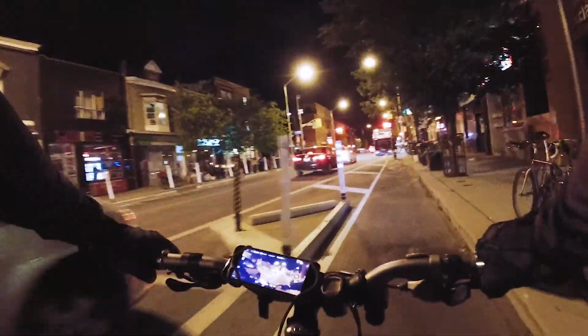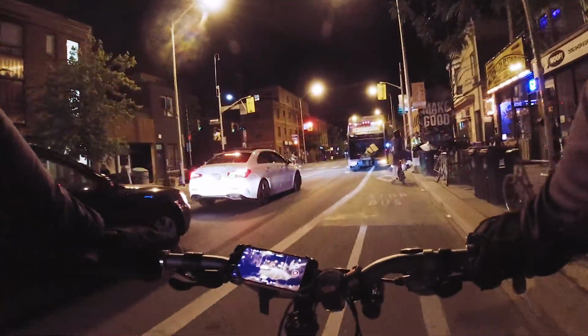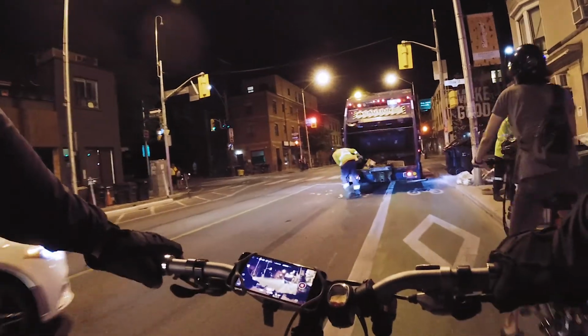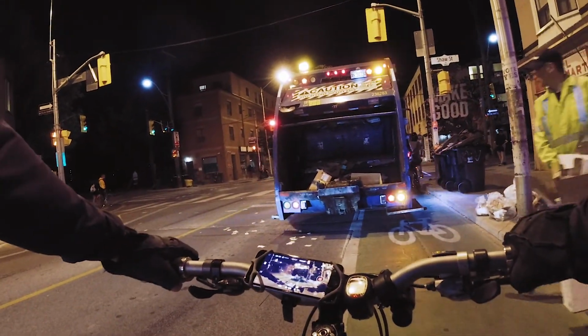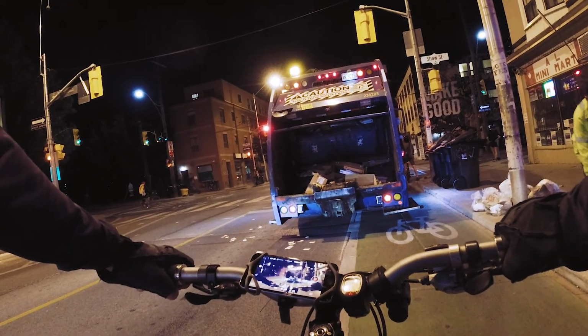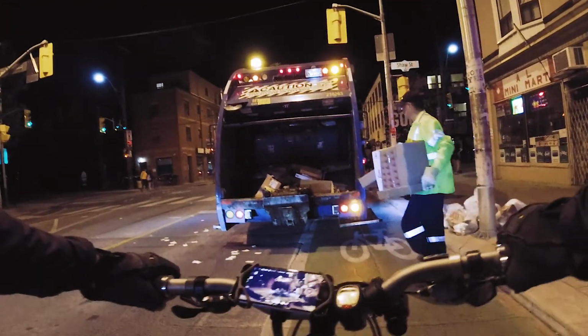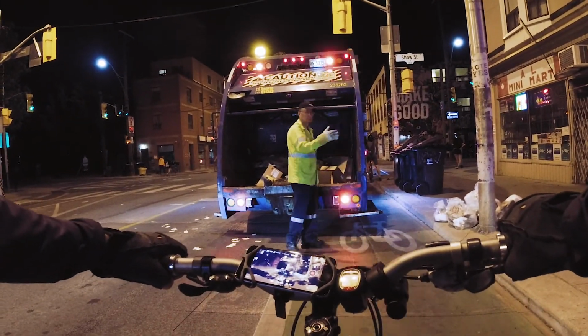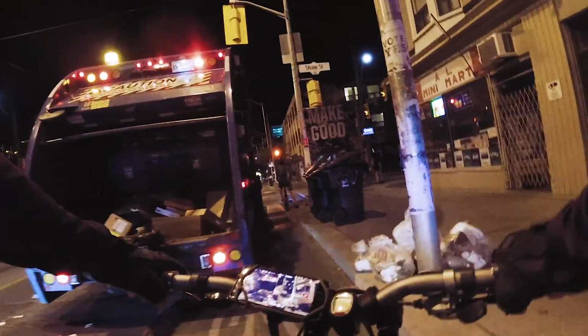Oh, here's a garbage truck. That's cool. We got some action with a garbage truck. There we go. Got that electric guy getting out of the way. Oh man, this guy works really hard. It's a tough job, cleaning the whole city. Good man, thank you. Great job.